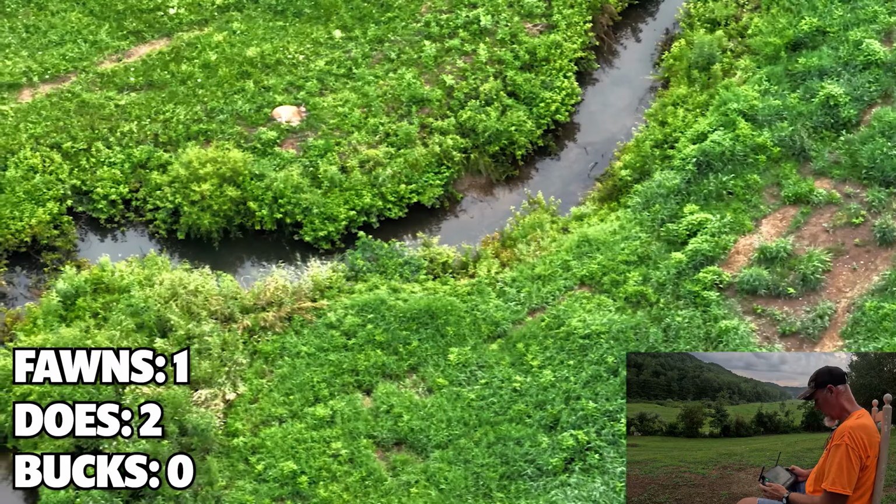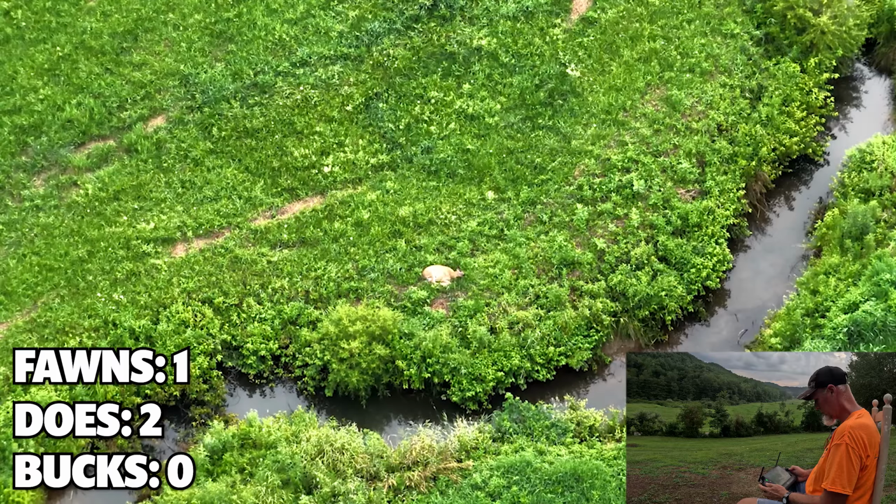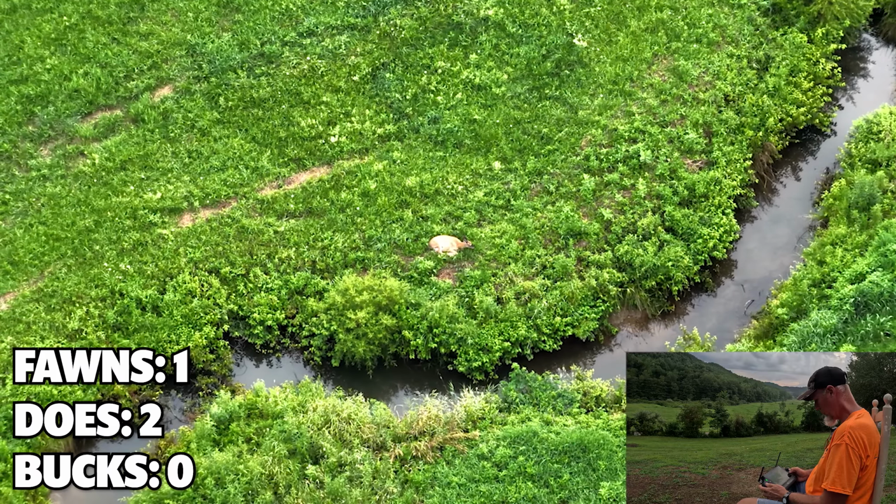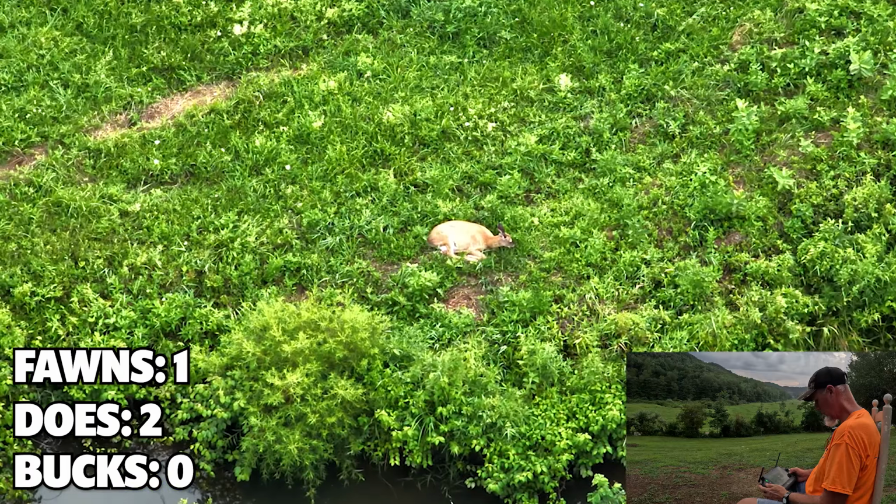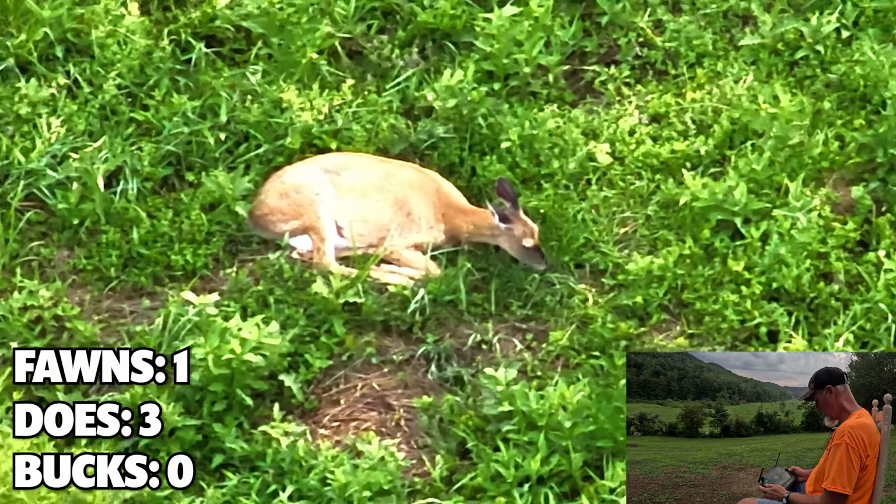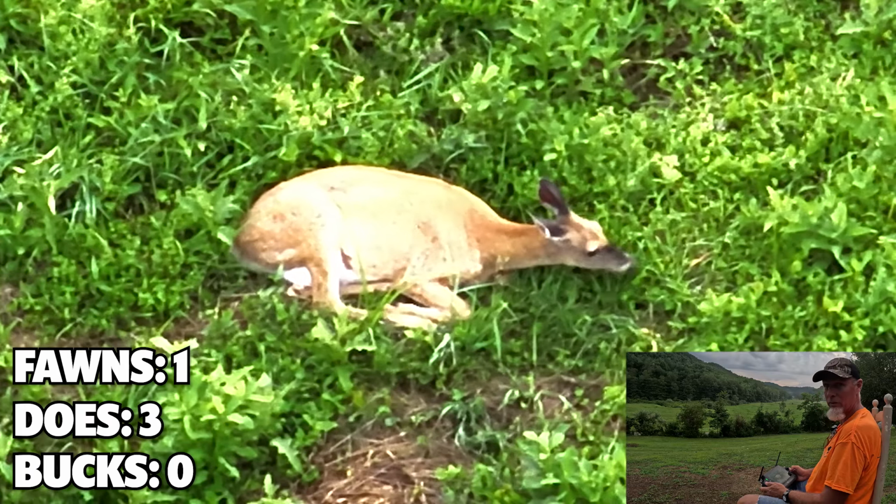That looks like another bedded deer. Got another bedded deer there. She's eating while she's bedded down.